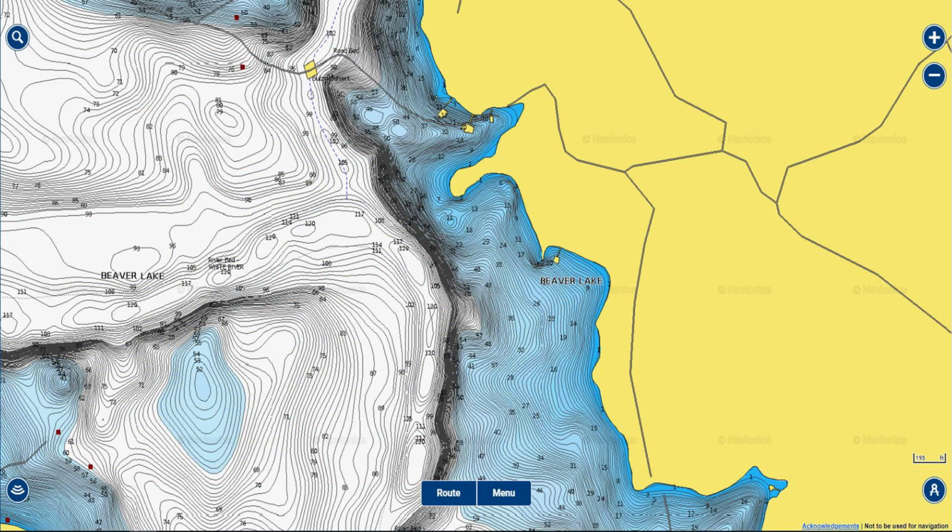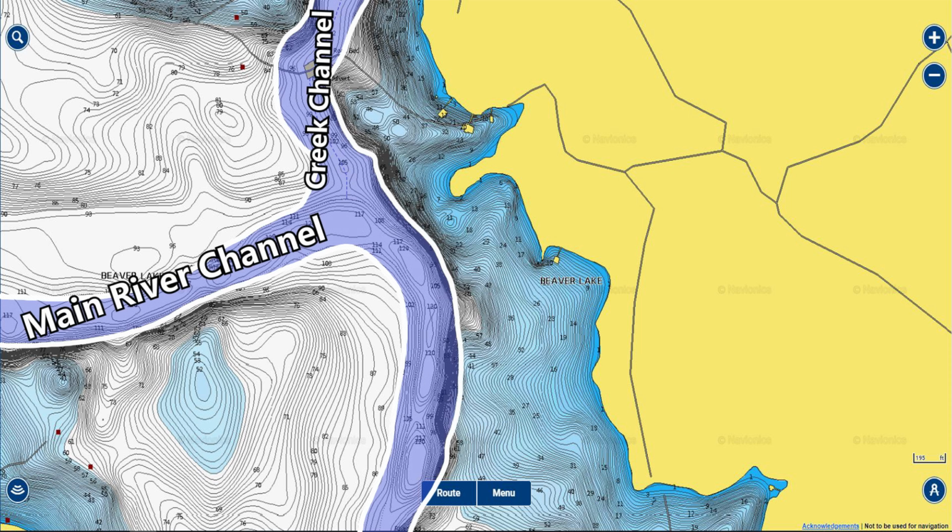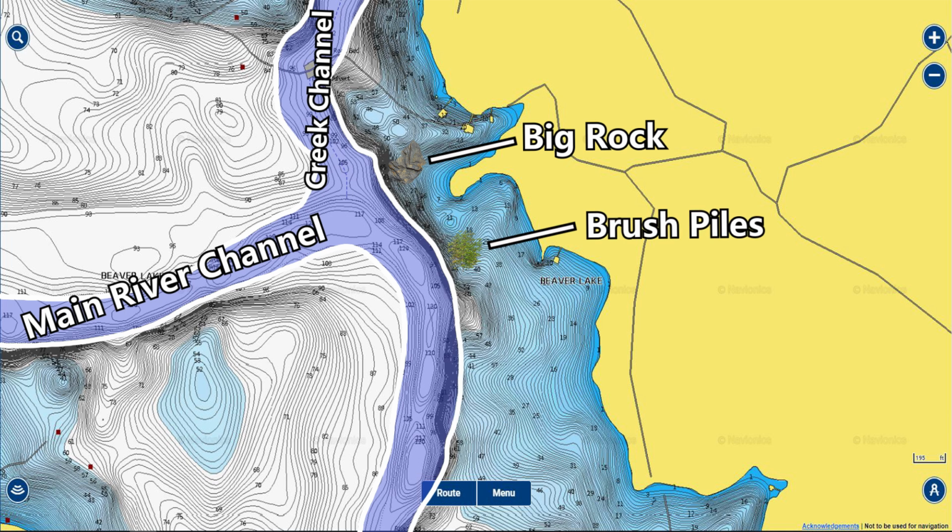Now here's a look at the spots where I caught those last few fish using a Navionics map. And again, here's the main river channel, and it forks off into that creek channel that actually fed the first place that I fished. And here's the big rock where I caught those first few fish, and then here is the brush pile where I caught that mean mouth out of. And the spot where I got those fish is just a point that sticks out into the main lake with a creek channel running up right next to it.